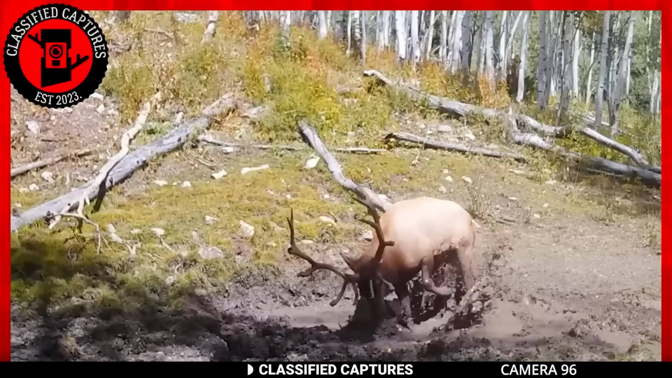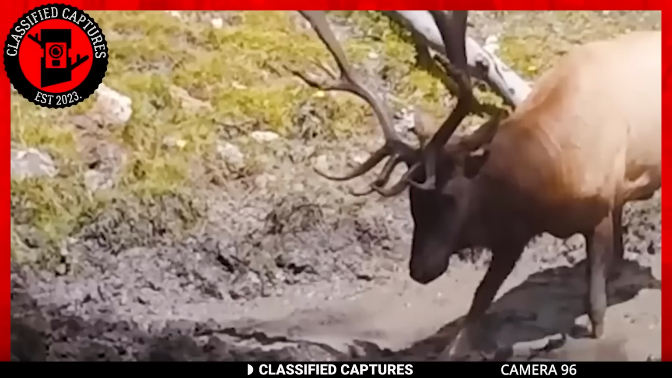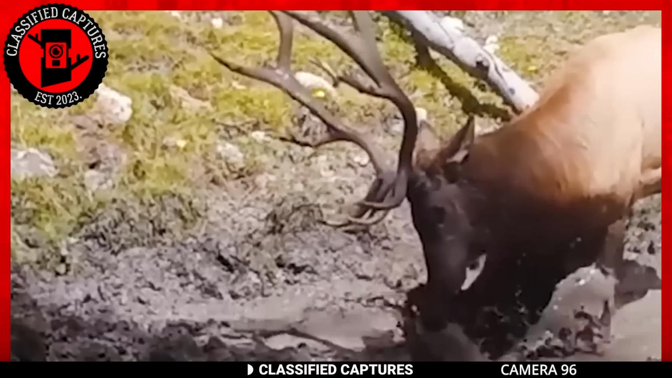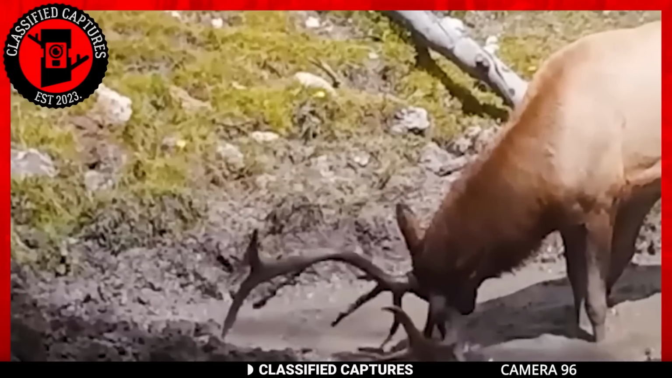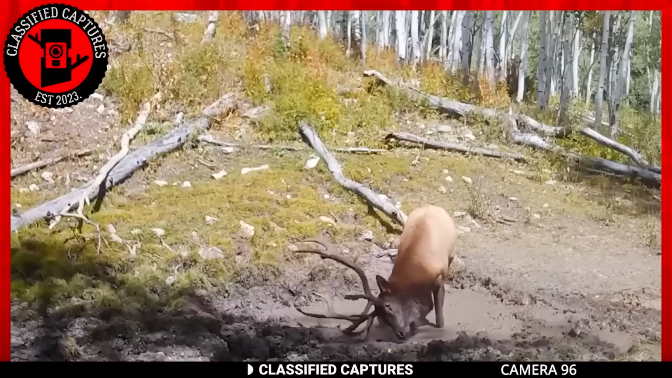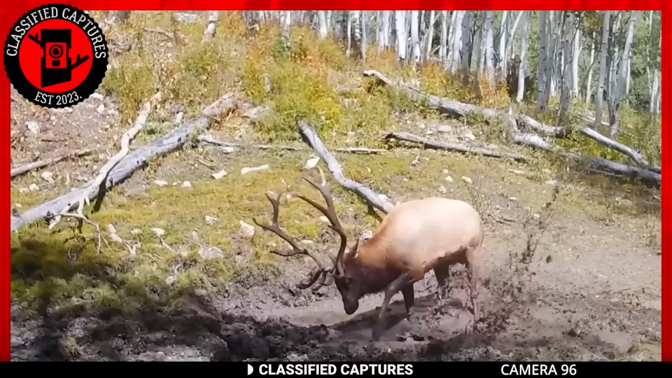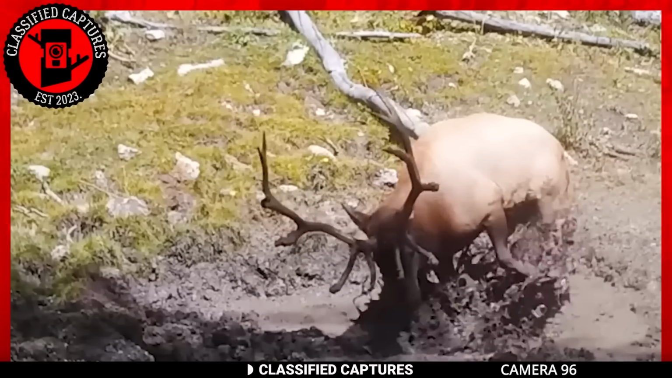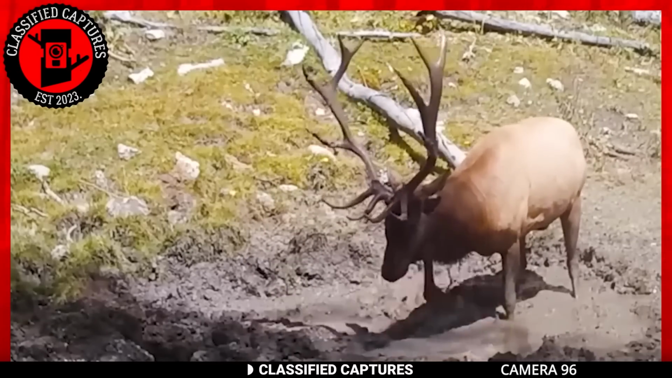Now, before you recoil in total disgust, let me explain. This rather unorthodox grooming ritual takes place during the mating or rutting season when bucks are in a state of heightened excitement. By drenching themselves in this aromatic mud bath, they aim to both attract and court their various chosen females while simultaneously deterring rival bucks who are vying for the same potential mate.